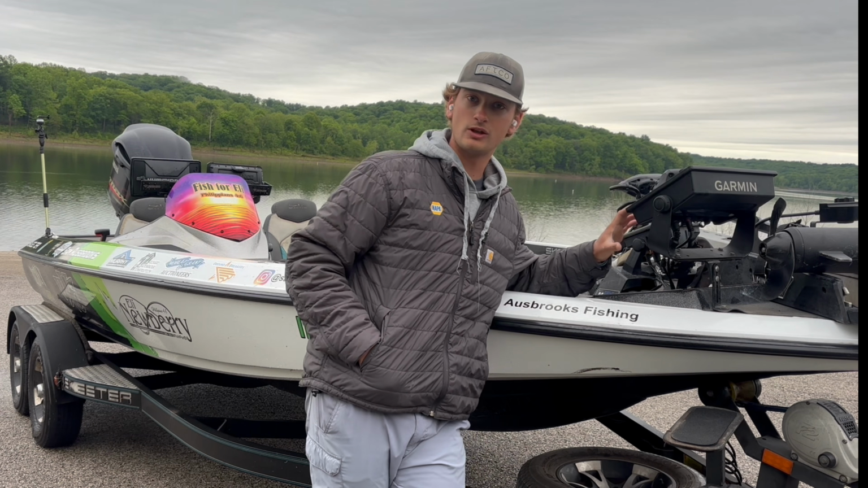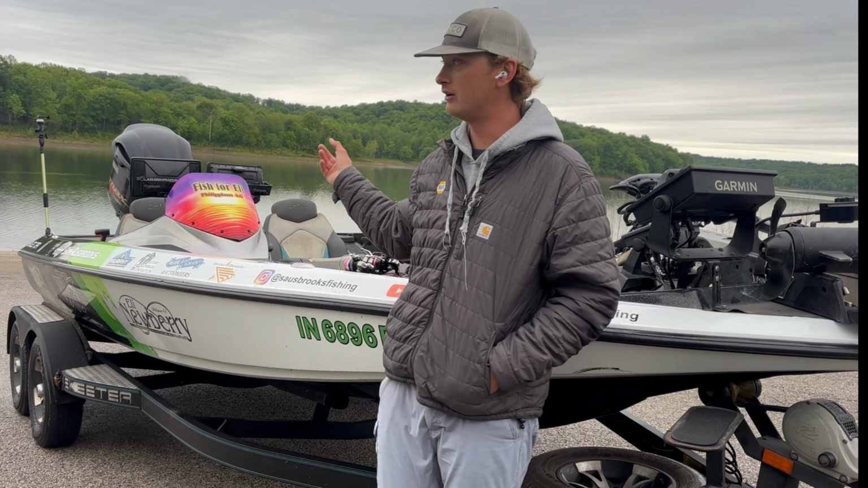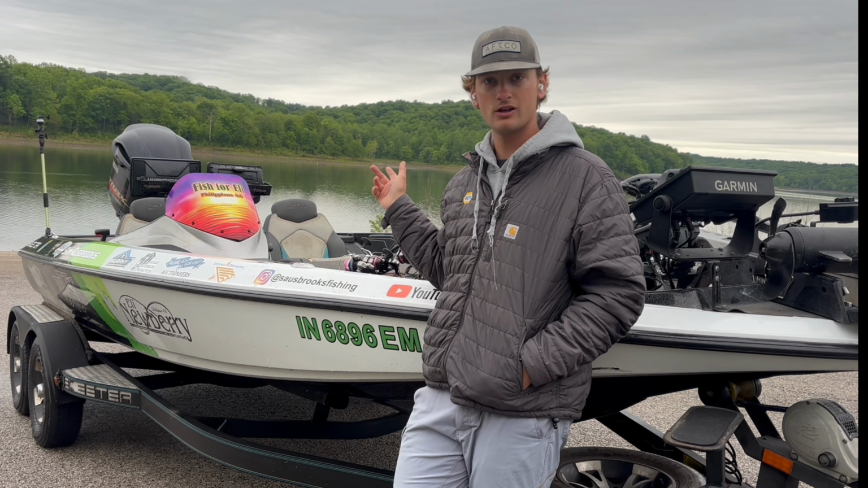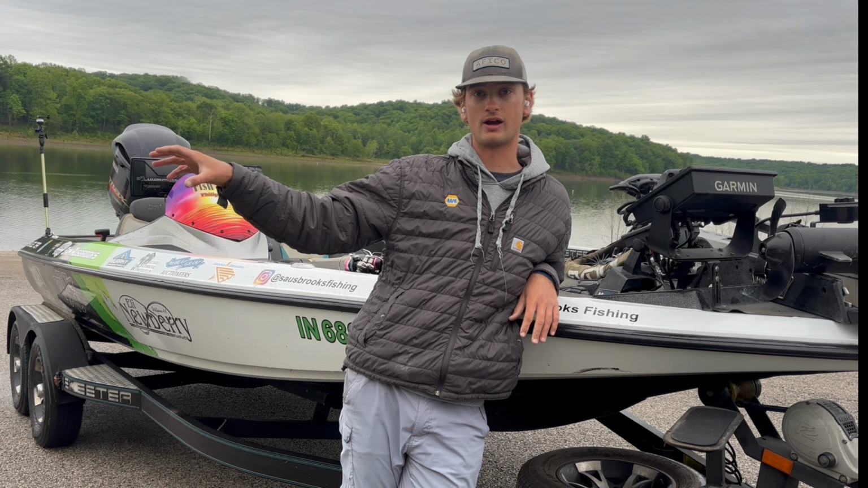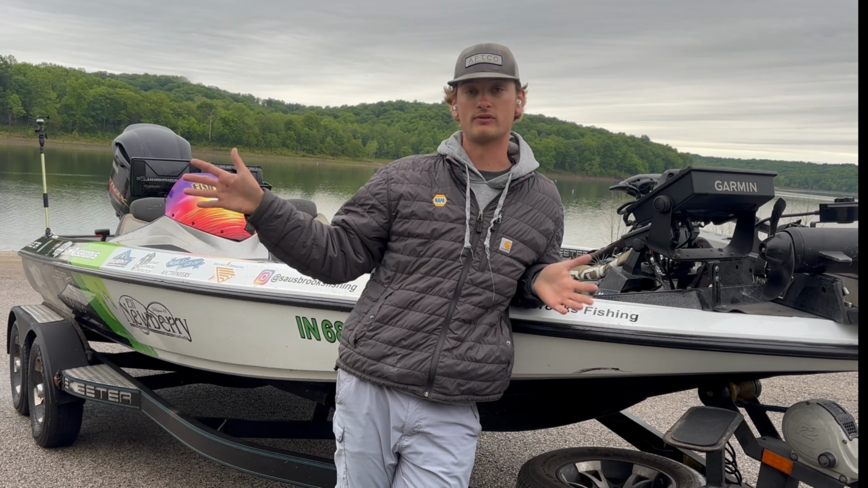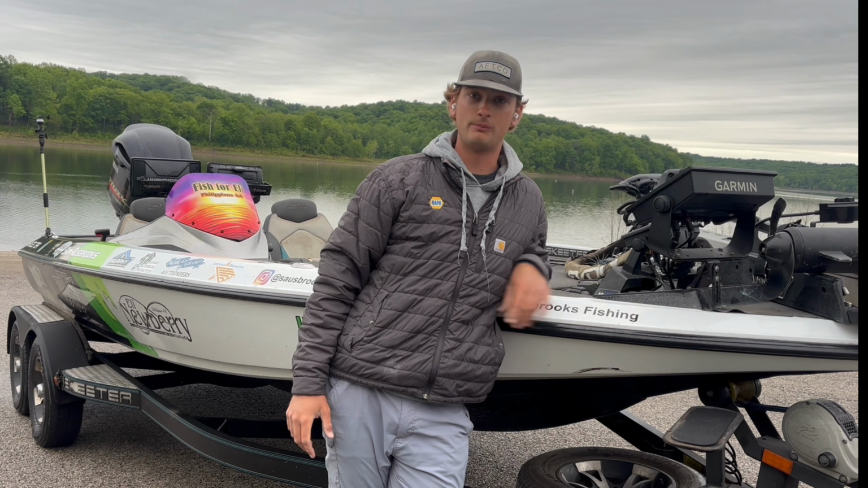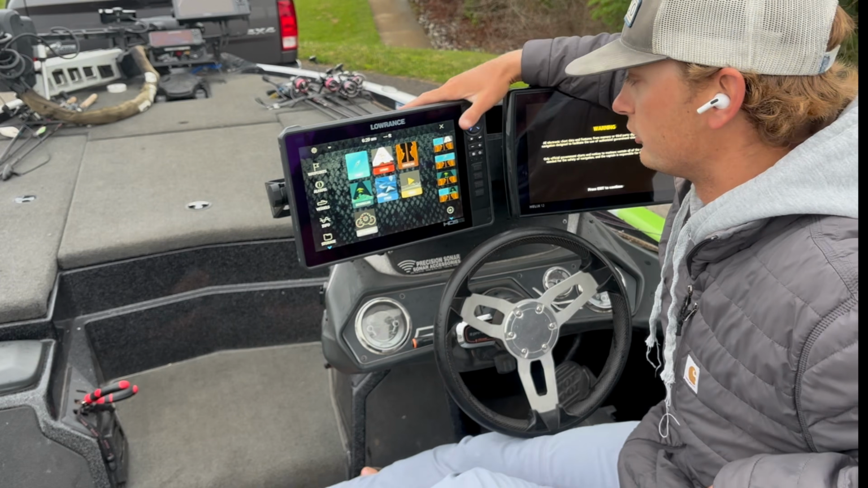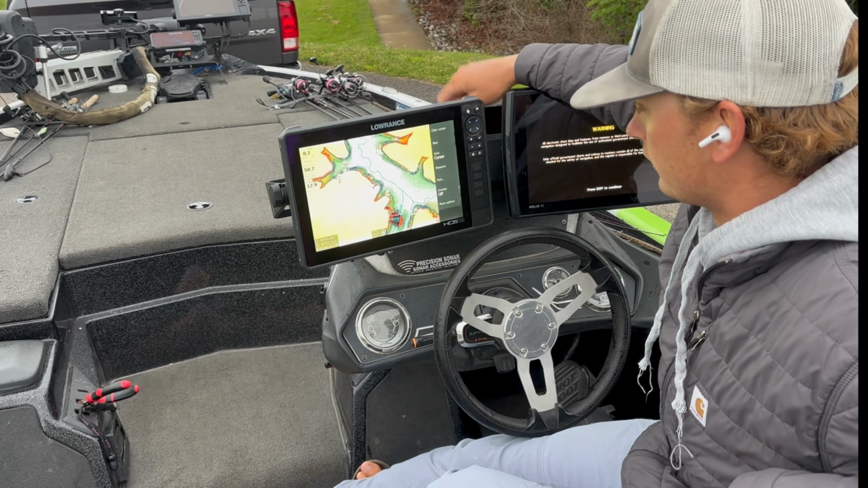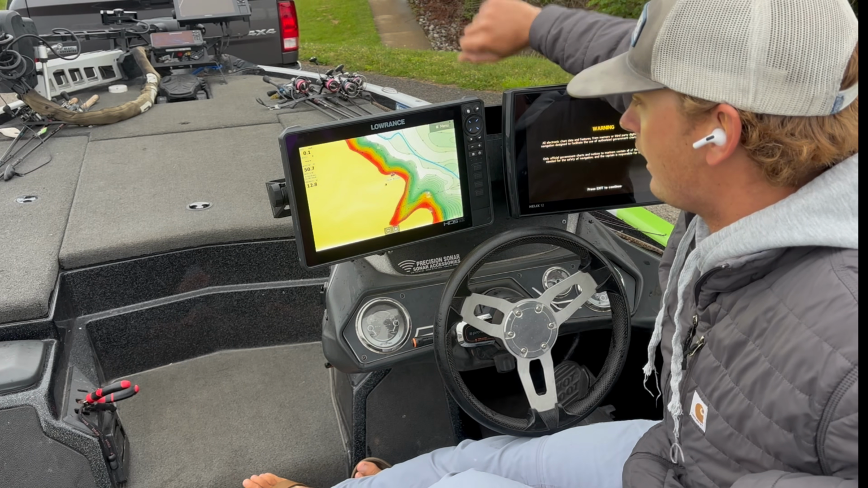So before we even dump the boat in here, we're going to fire up my Lowrance HDS 12, and we're going to look at my contour map, and we're going to show you guys where I even start looking for these frag garters and what a frag garter is. So stay tuned. We're going to take a deep dive into this, and hopefully it'll help you guys catch more bass. All right, so we're going to hop on our unit here. We're going to go to our chart. I'm running base C-MAP here for this particular lake.